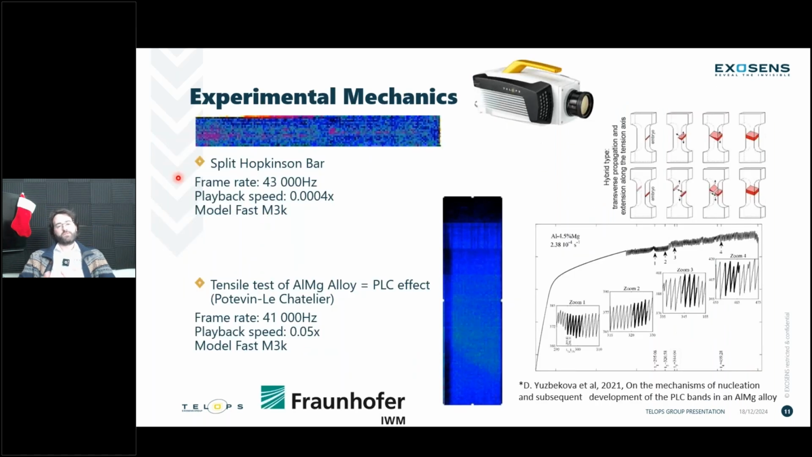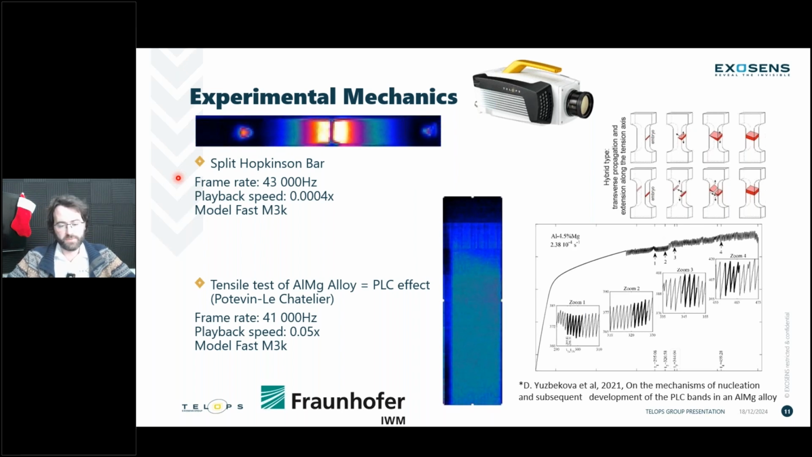So let's move on to the infrared cameras directly, so not hyperspectral anymore. We've been doing some great experimental mechanics measurements. At the top here, this is a typical split Hopkinson bar. That kind of measurement is pretty standard in the industry. They're really the ones pushing the frame rate as much as possible with our cameras.